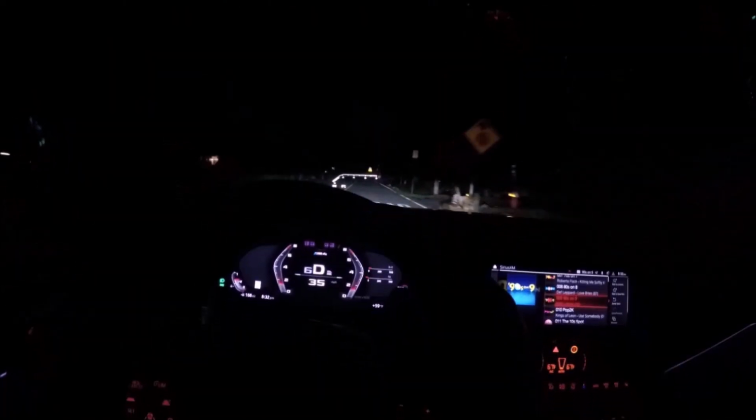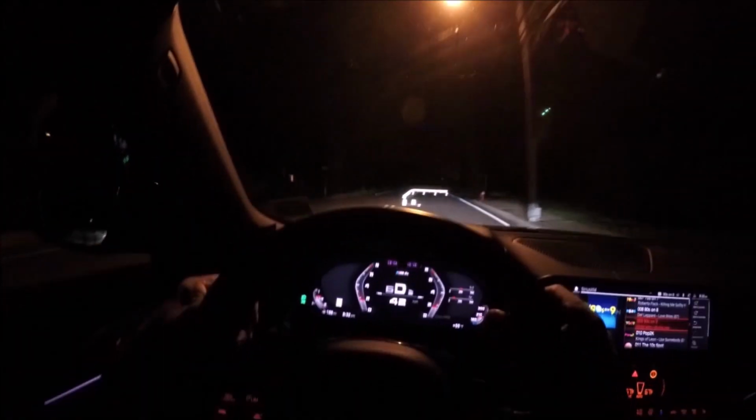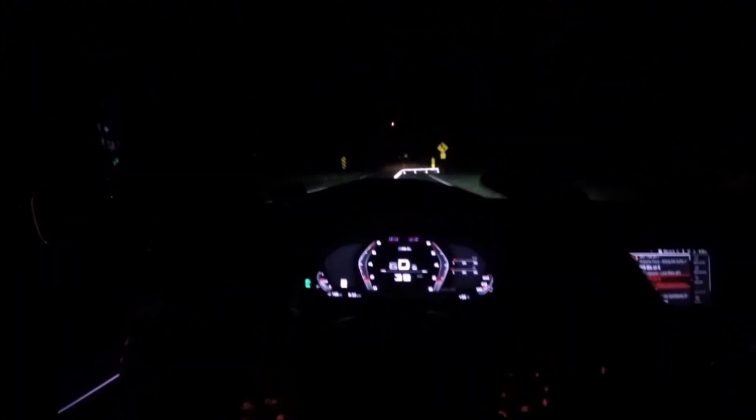All right, boys and girls, welcome to our first night drive. We're inside the M4 convertible, xDrive convertible. You know what I'd really like to see? I'd really like to see a rear drive version of this car with a manual transmission. You can get it on the regular M4, and I think it would be really perfect to have a manual convertible. Now, can you see the big heads-up display in front of me?